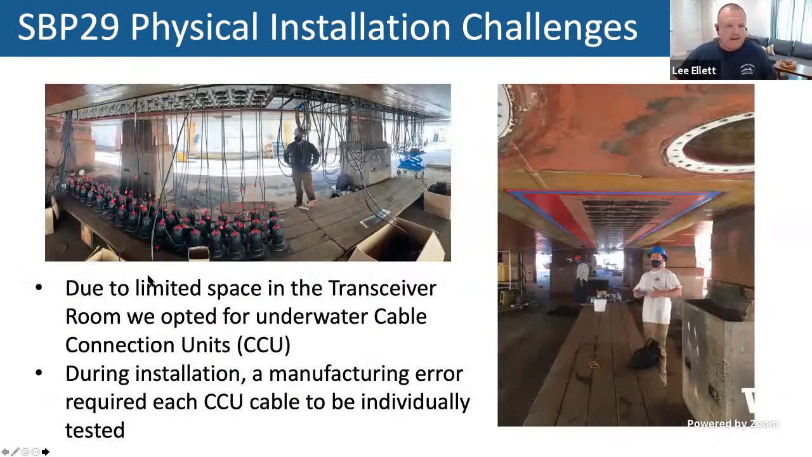And then next, due to limited space in the transceiver room, we opted for the underwater CCUs, so these cable connection units. If you look on this right-hand side where we have a picture of the installation, underneath those plates you see it's offset, there's blanking, but that's to accommodate these underwater cable connection units.